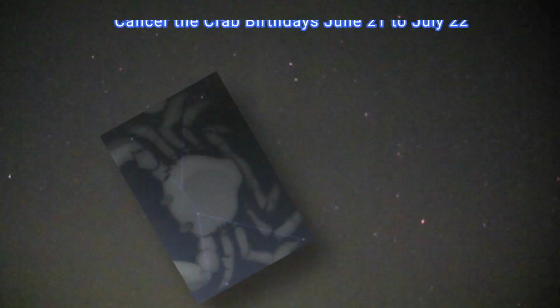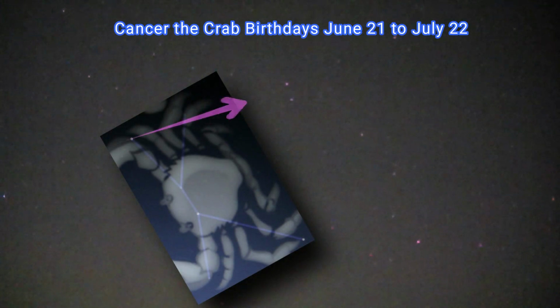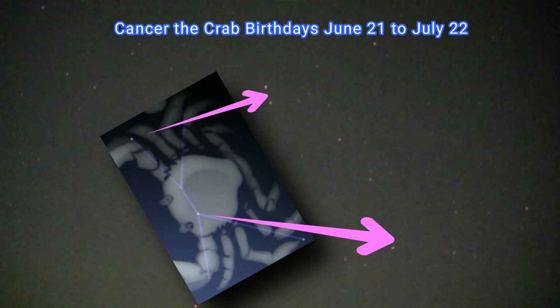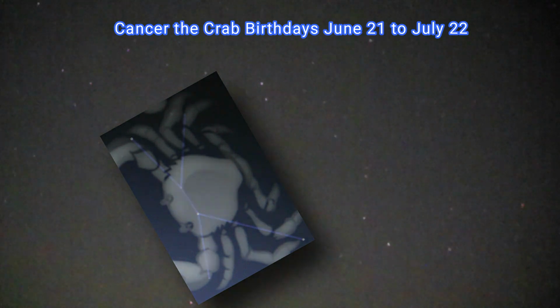Then we keep on going to the left. We pick up Cancer the crab. It's not an easy one, it's quite faint. And there are the stars of the crab. Cancer. Not a particularly prominent one. That's my star sign, if you're into that. In July.